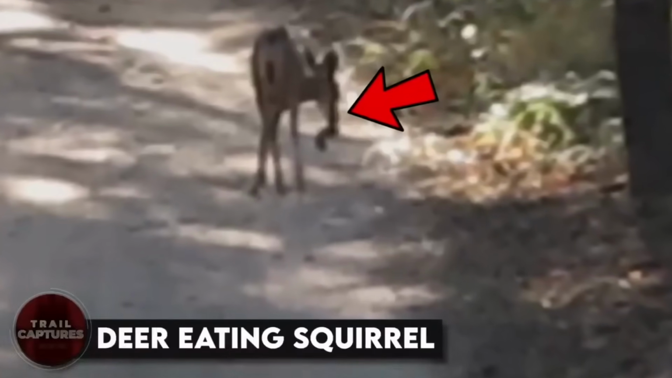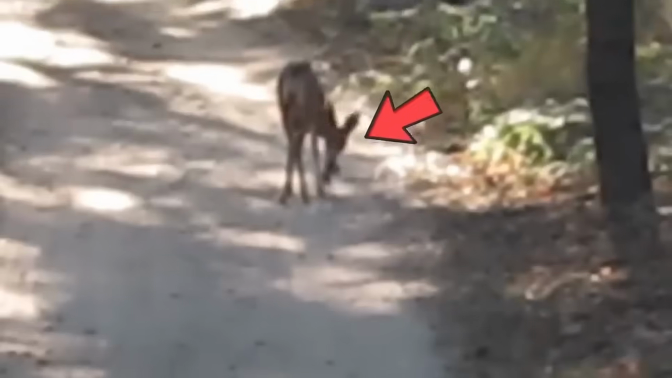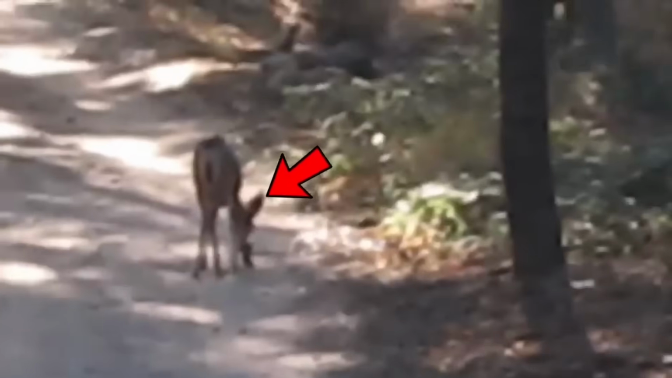Deer eating squirrel. Have you ever noticed that when people think no one is watching, they tend to do the most bizarre things? Well, apparently the same goes for deer too. Recently, I witnessed a deer chowing down on a meaty snack when it thought no humans or cameras were around to catch it in the act. This made me rethink my whole perception of deer. I used to think of them as peaceful, grass-eating creatures that kept to themselves, but now I'm not so sure.